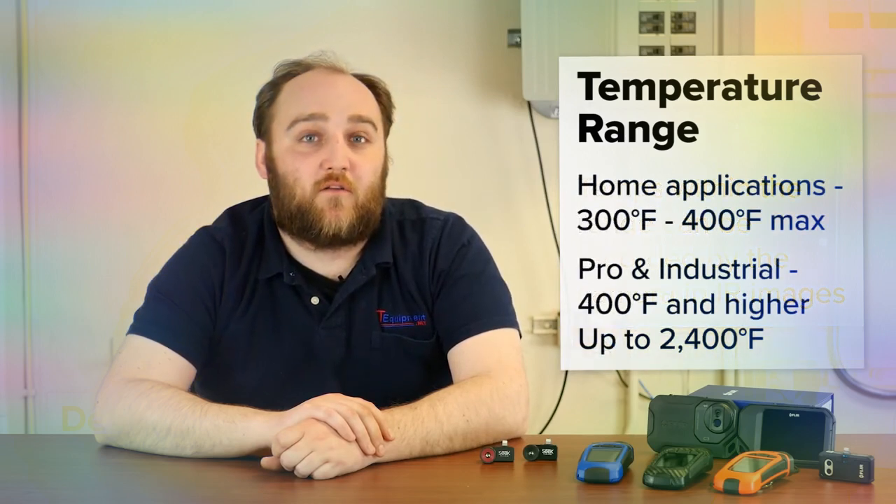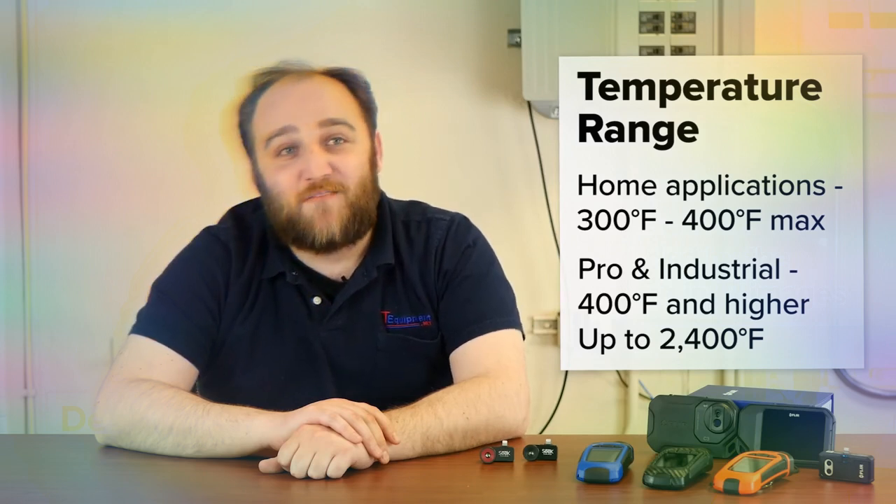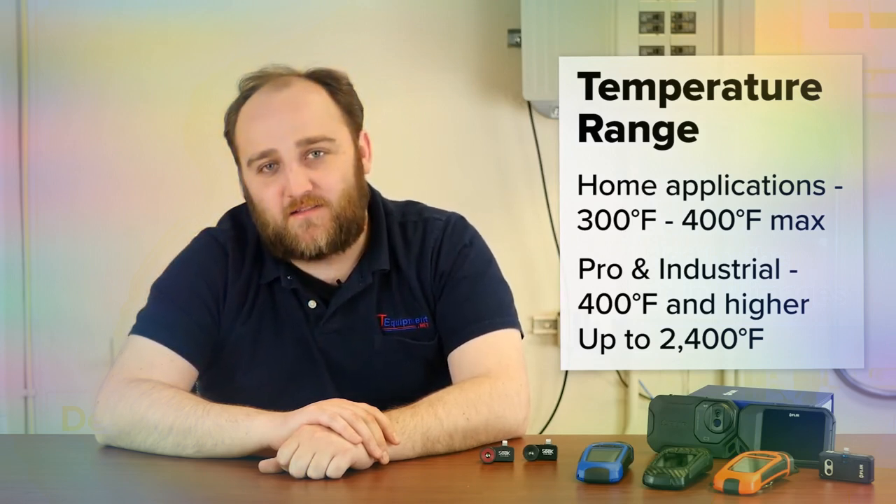Anything over 300 degrees Fahrenheit, if you're looking at those kinds of targets, means your house could be in trouble of burning down. Maybe some exceptions in the breaker box.